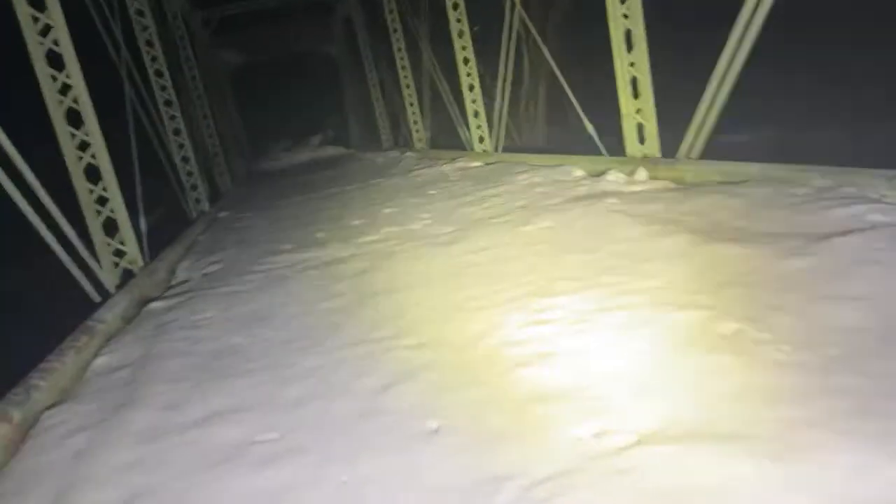Alrighty, get a good scan along here. I can see, looks like there's been some critters up here. Let's get over. We got a creepy moon up there.